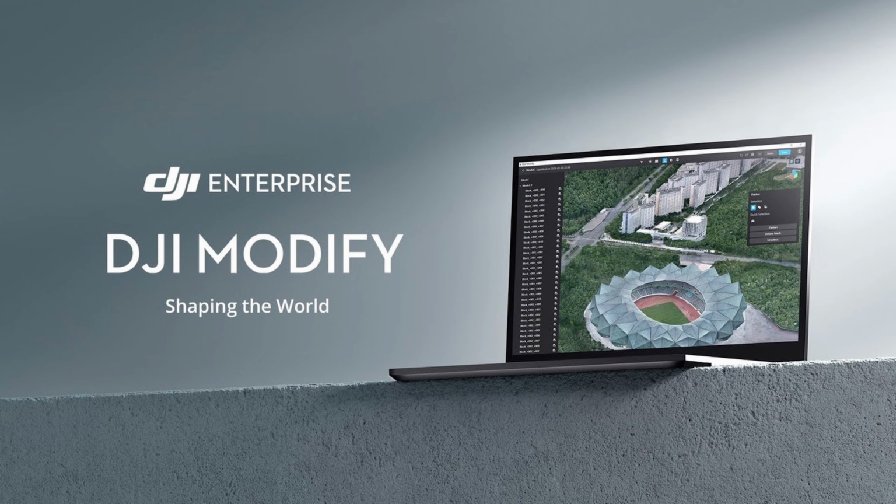I've been testing DJI Modify, and it now includes point cloud classification and contour extraction all inside the DJI workflow. No extra apps, no plugins. It just works. Here's how it goes.